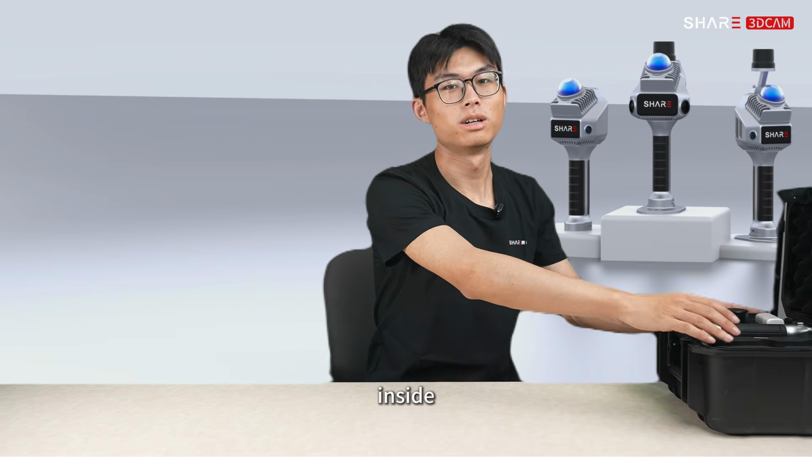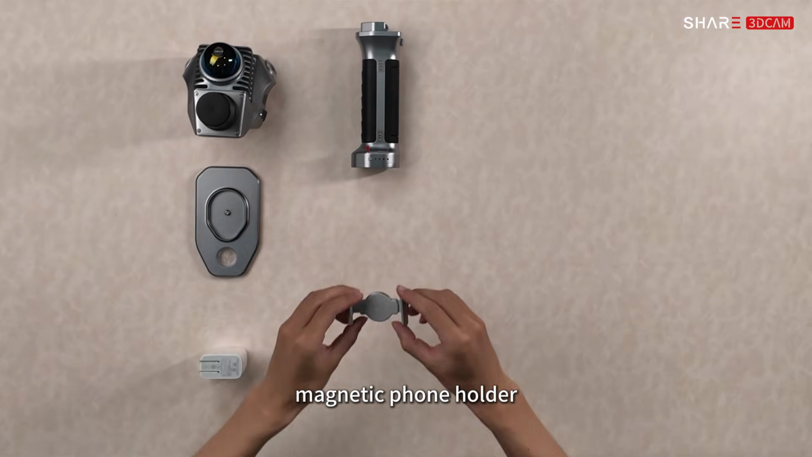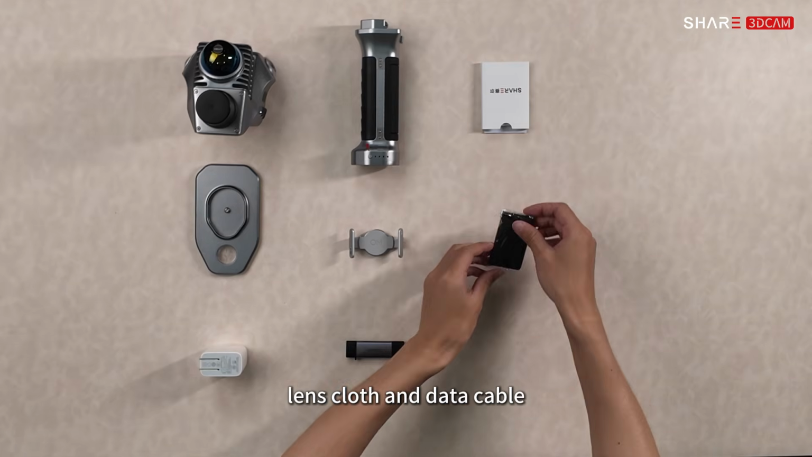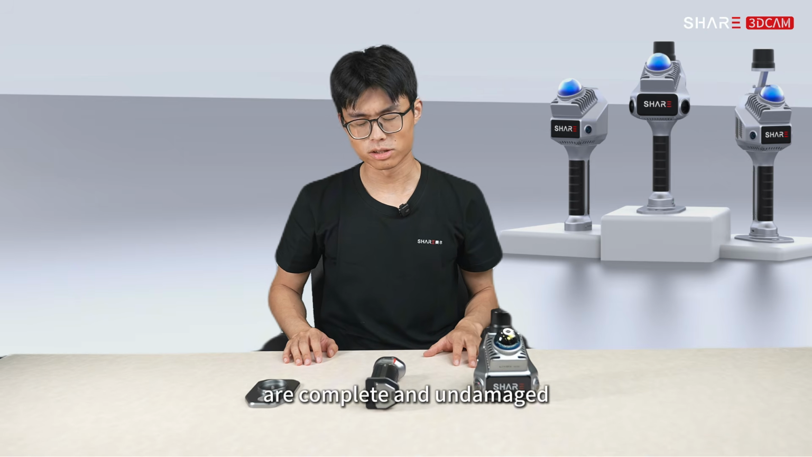Open the box. Inside, you will find the scanner, positioning baseplate, charger, battery handle, magnetic phone holder, card reader, manual, lens cloth, and data cable. Check that all items are complete and undamaged.